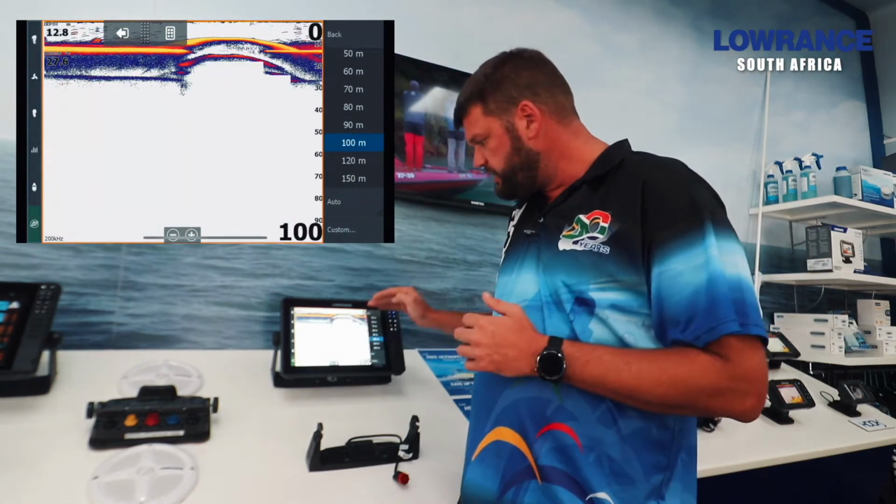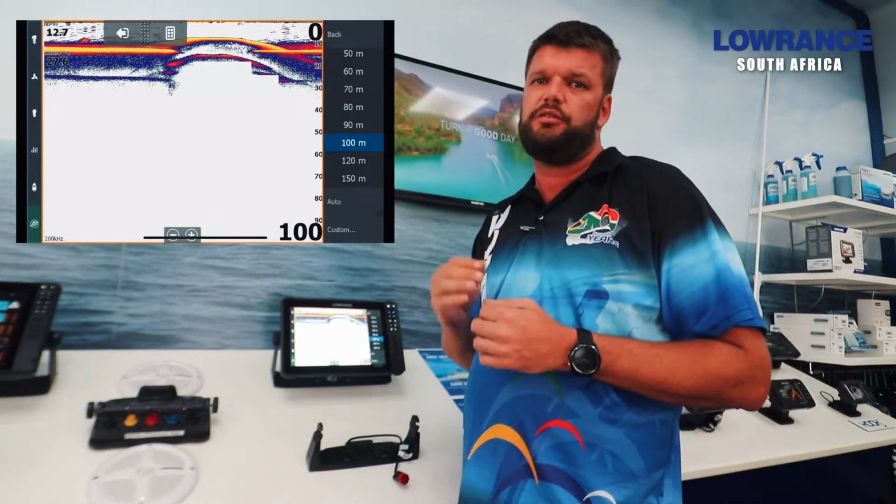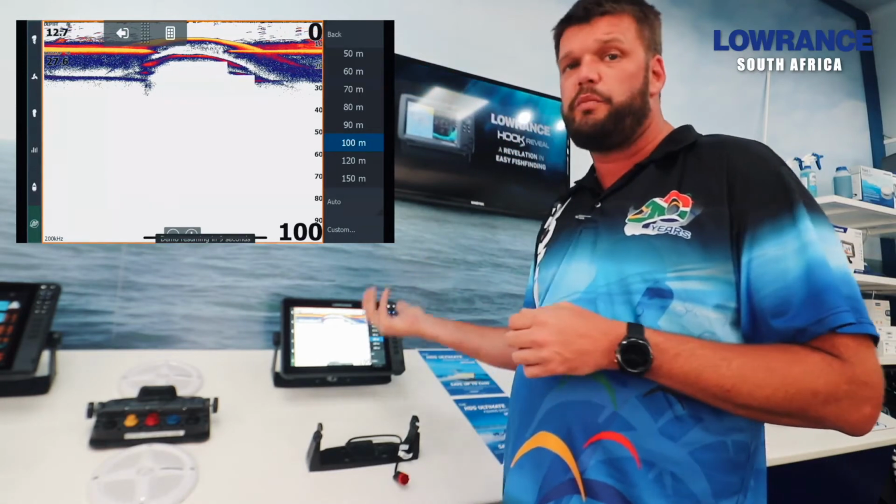So I can set it to the first 100 meters of water and it knows how long to send that pulse down to the 100 meter mark. So I don't necessarily need to track the bottom to be able to see what's happening in the first 100 meters of water. I just need to change it to manual mode.